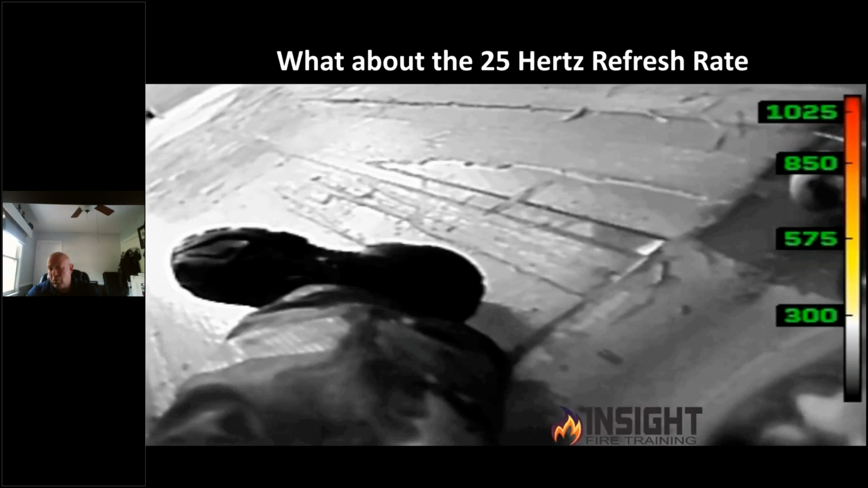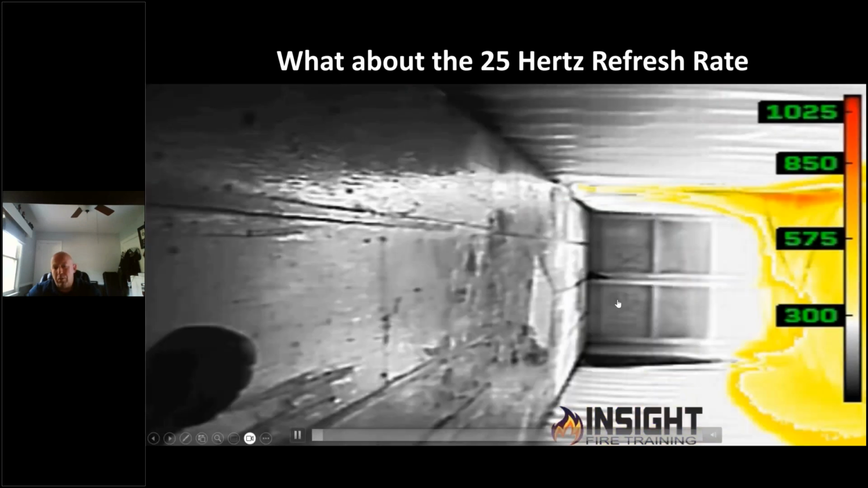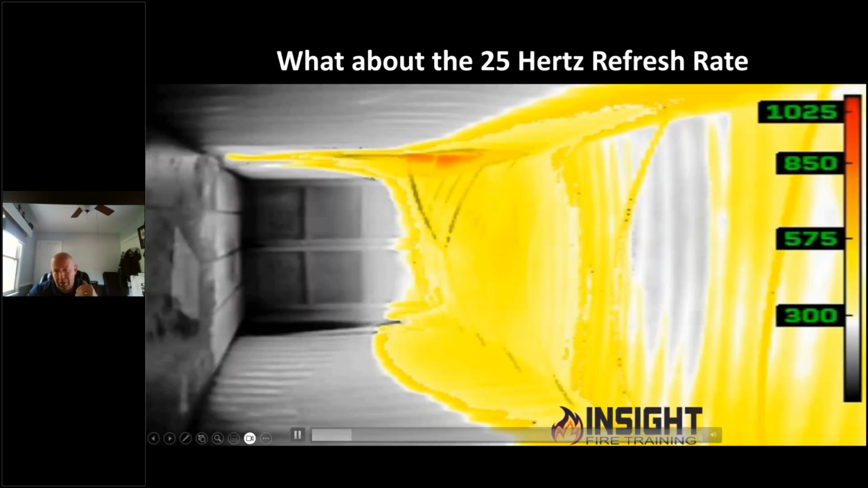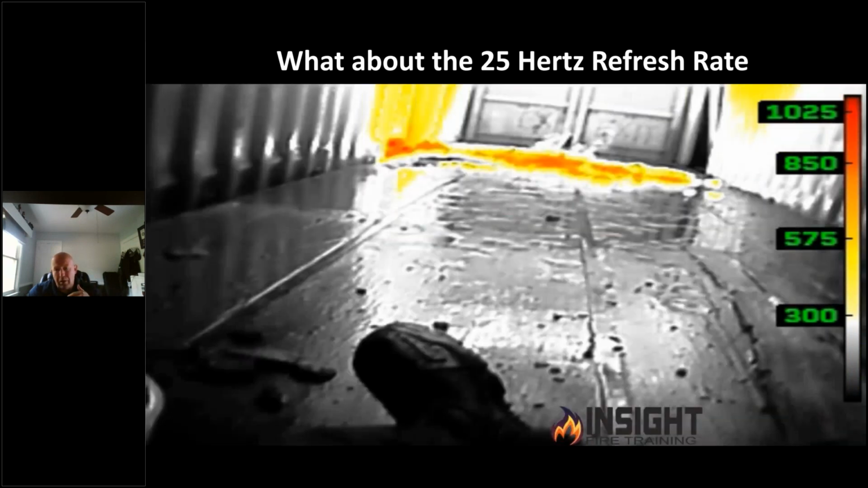Let's look at two 320 by 240 cameras as we check out these demonstrations. We're going to start with the Seek Attack Pro, looking at the floor and going up to the ceiling with a 25 hertz refresh rate. And I want you to look at the detail on my boot, floor, and the fire. And look as we scan around and look at this room.